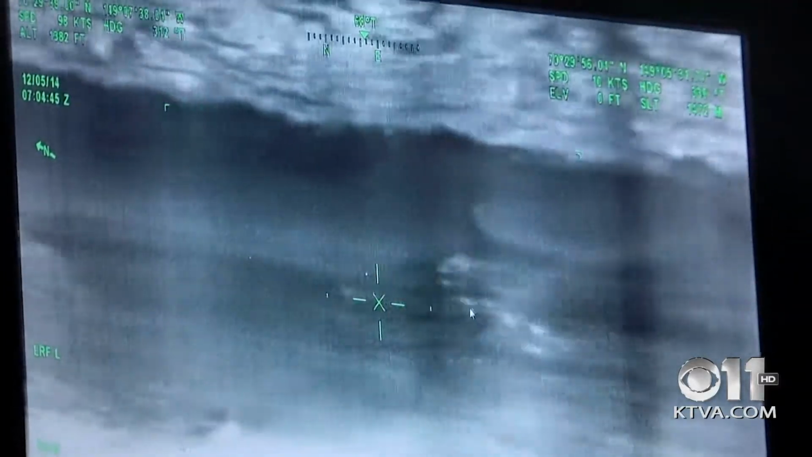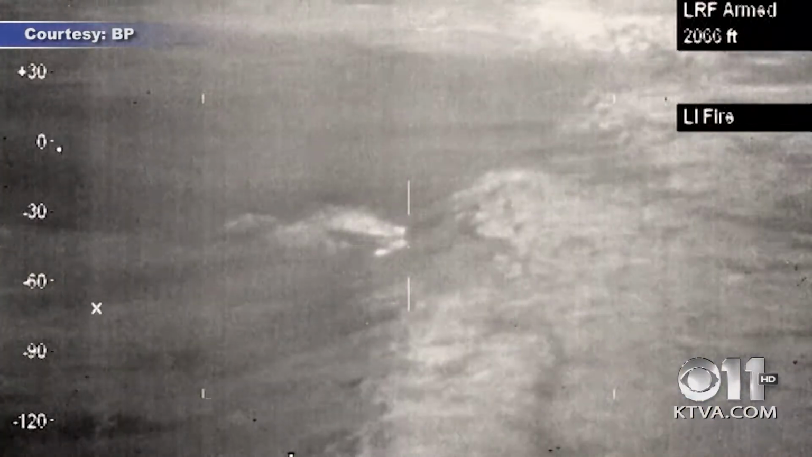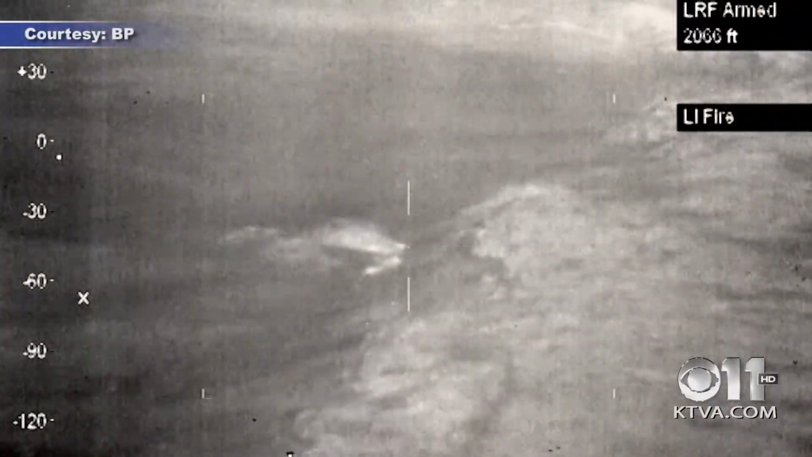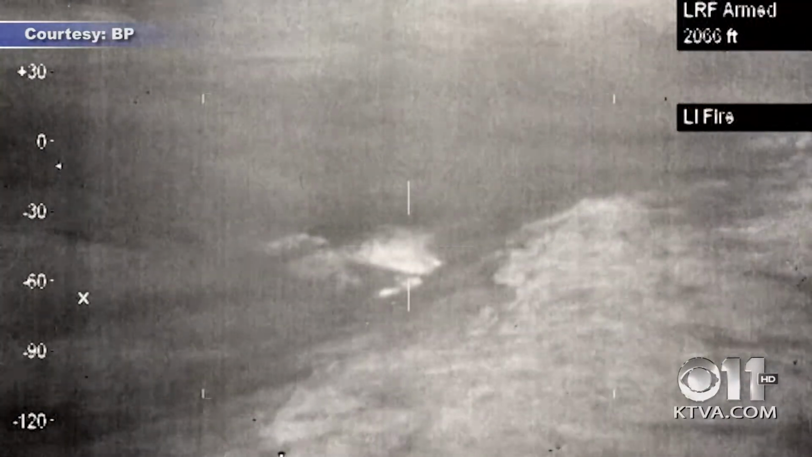Oh, there's some more tracks. Oh, looks like she was testing, so there's another hole. The camera can tell the difference of 1 degree in heat. Bear tracks linger for days, but finding the dens is a lot harder.